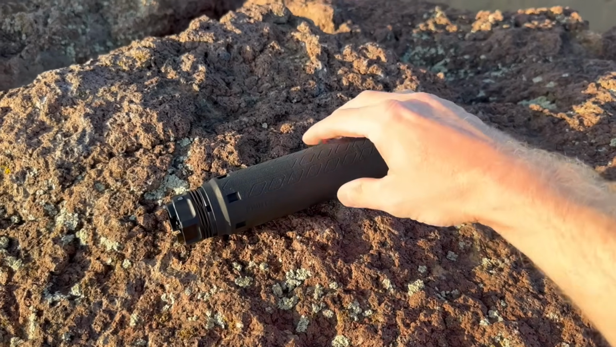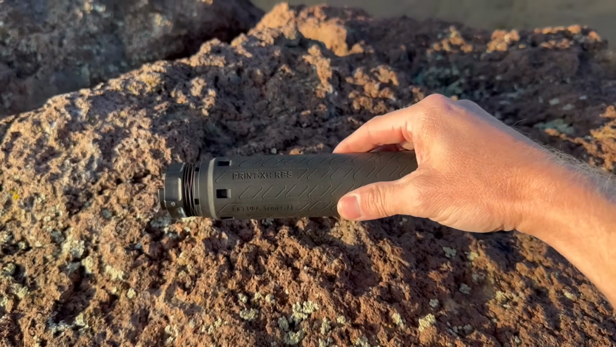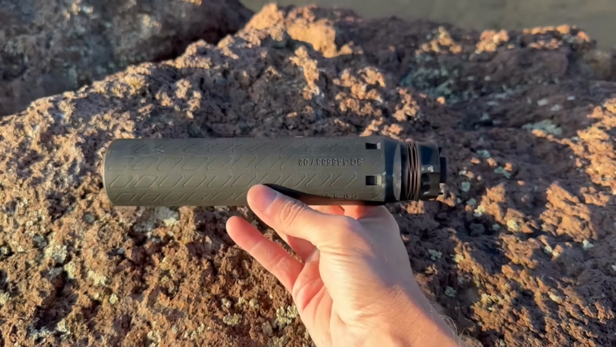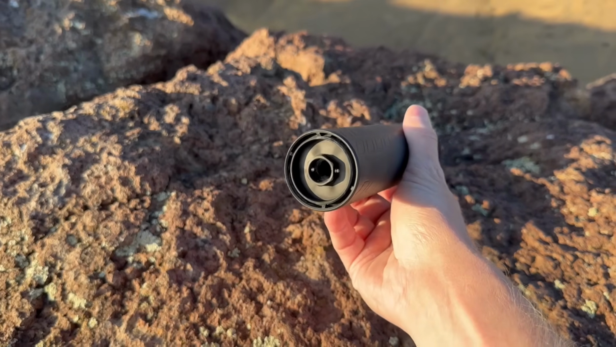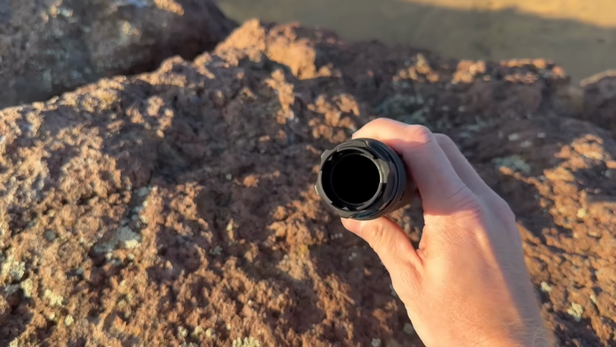M110K1. We're going to run some rounds through my 5.56, my MR556A4. That's going to be an 11-inch 5.56. The suppressor that we're going to be using on it is going to be the B&T Print XH RBS. This is going to be a vented 5.56 titanium can. There's also going to be some Inconel inserts. It's going to be using the Griffin Armament hub adapter.